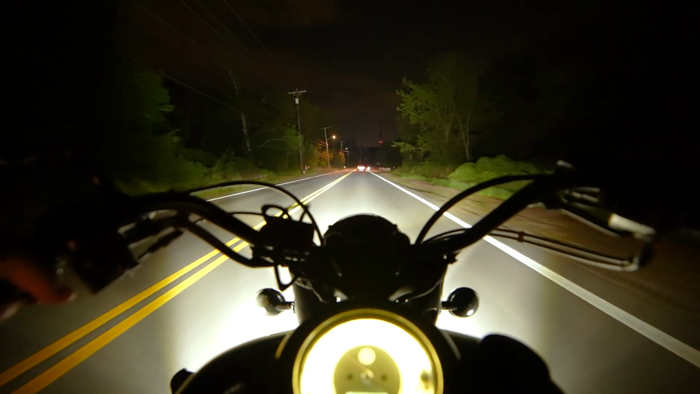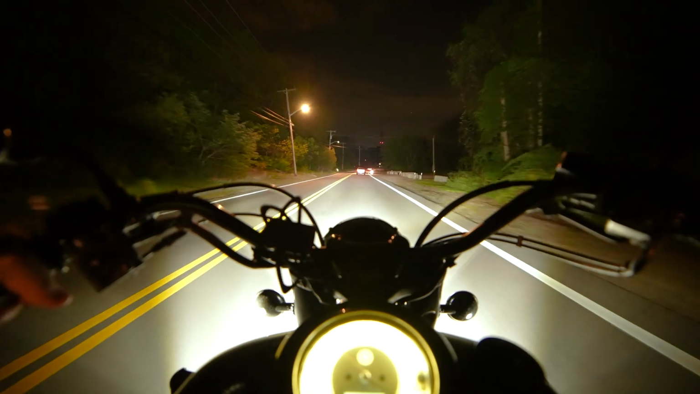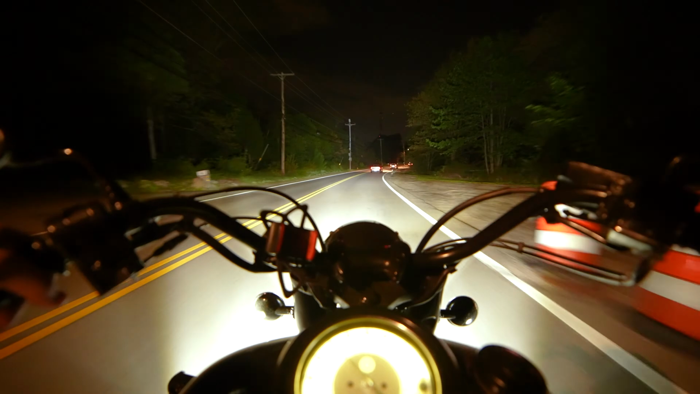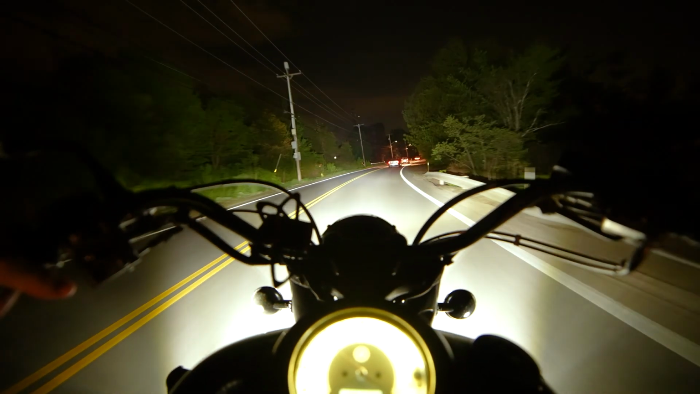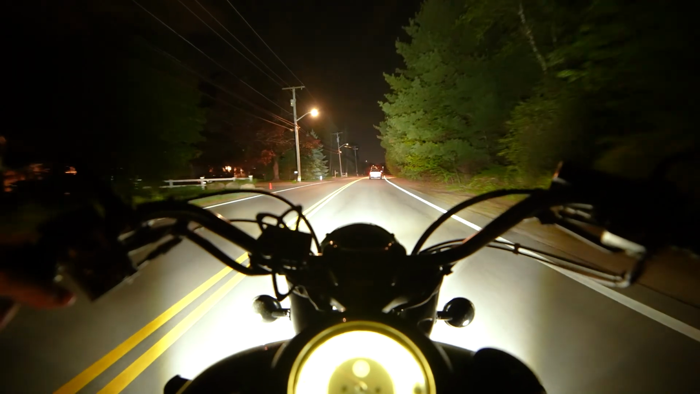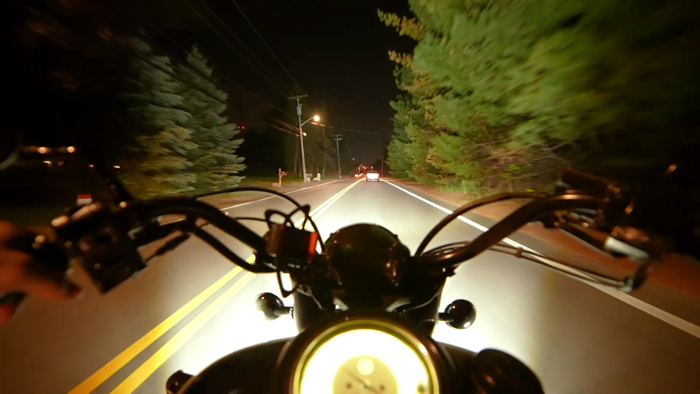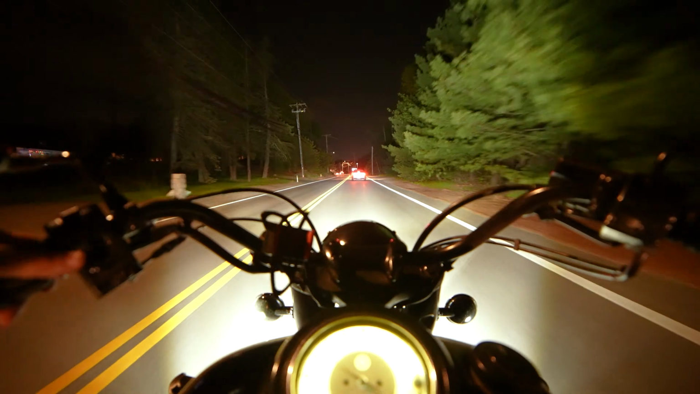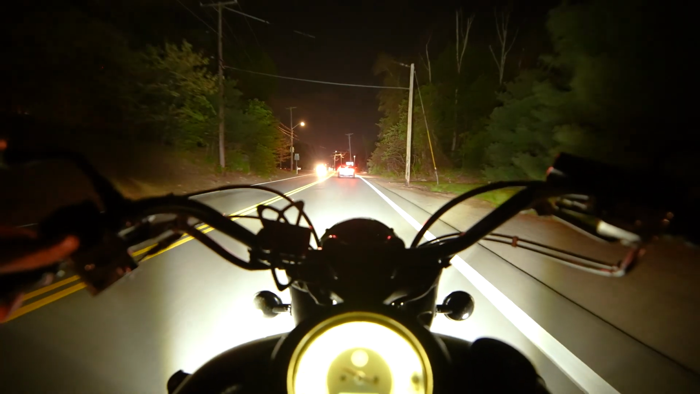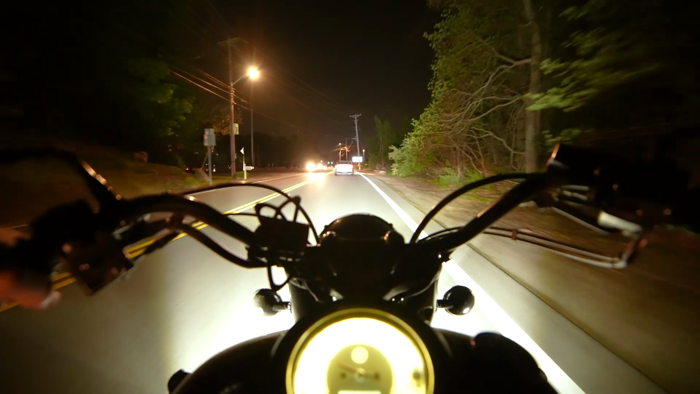I actually got a bike behind me, little buddy. It's got a halogen light, man. Gotta get some Day Makers. There's a light over here, or there used to be. There it is, and we can pull into the lot right here. Cool.